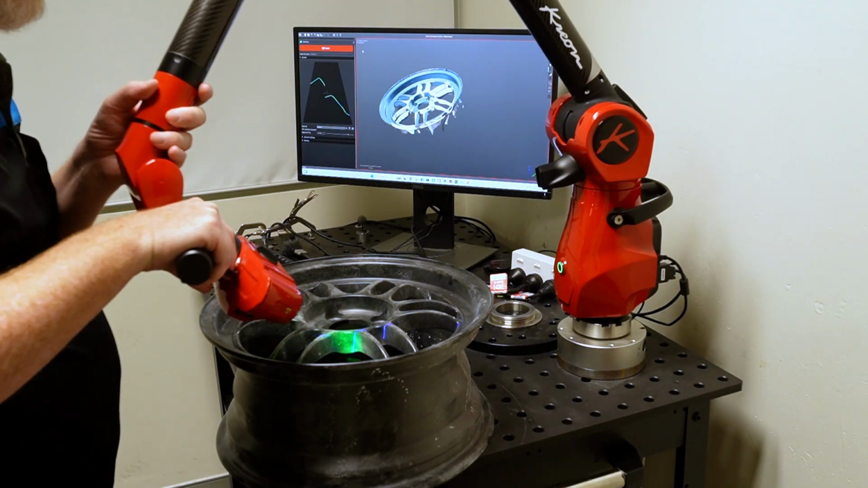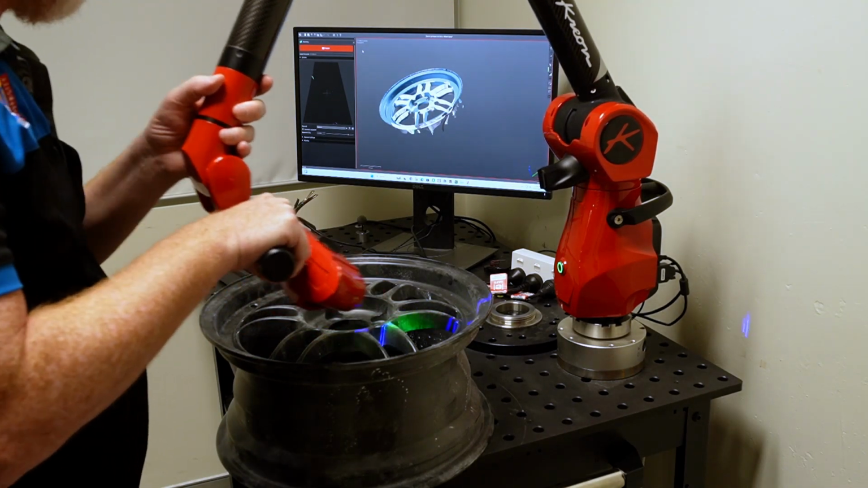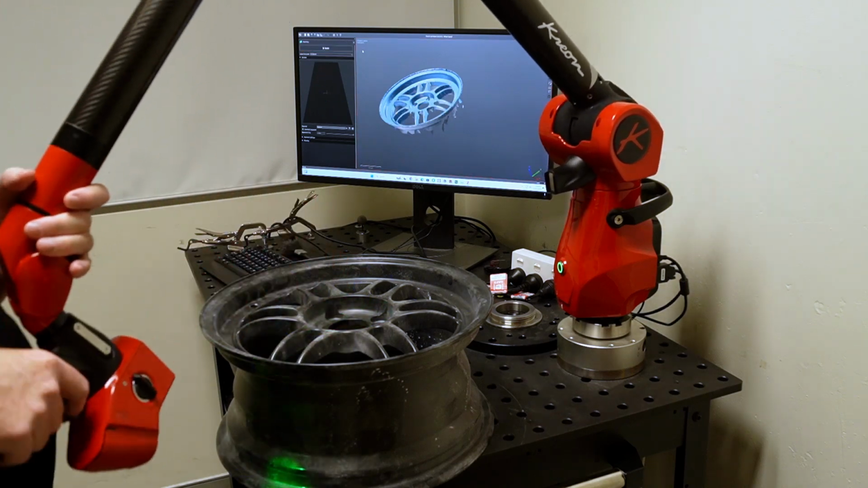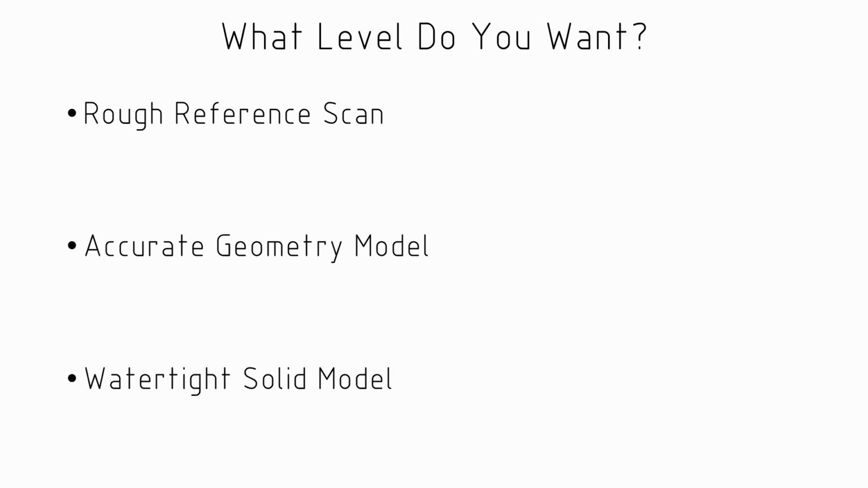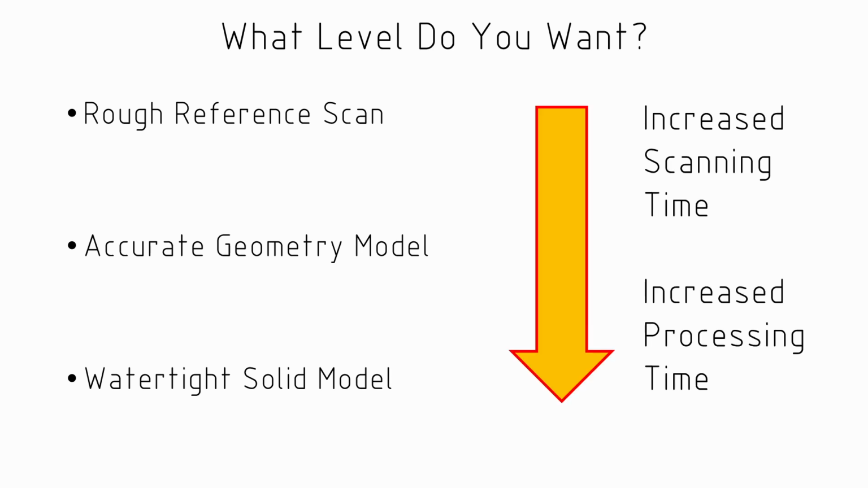At the beginning of the process, you really want to have a good idea of what you're trying to get from the scan. Are you looking to have a reference scan where you're able to catch some of the key dimensions, but you don't need every last detail scanned? Or are you after a really accurate graphic representation? Or do you want to go all the way to a watertight model suitable for a solid model or even 3D printing? Now, each of these levels is possible using a scanner, but they're going to require differing levels of time in the original scan and certainly different levels of post-processing.